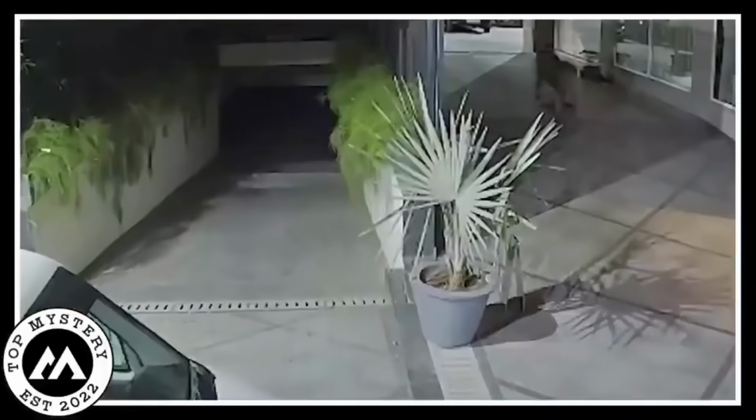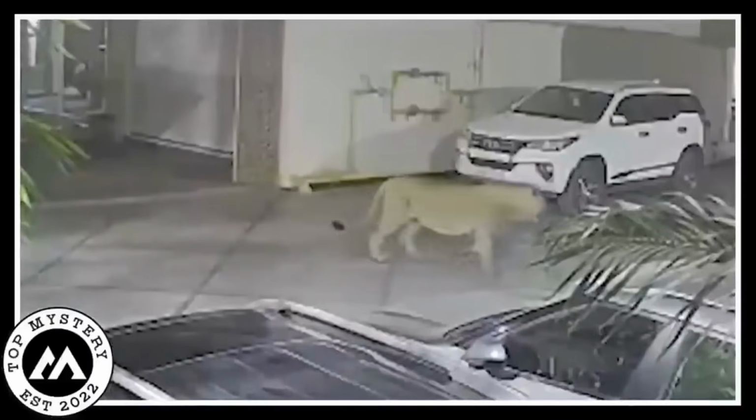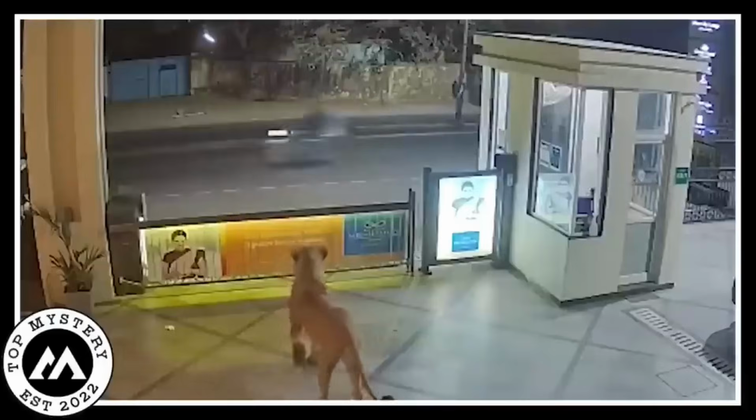The generally bustling hotel was eerily silent, with no one in sight to witness the uninvited guest's escapade. The surveillance footage captured the lion's every move, from cautiously sniffing around to gazing out of grand windows. The contrast between the untamed visitor and the posh setting created a surreal atmosphere. Eventually, as dawn approached, the lion gracefully exited the hotel, disappearing into the night.